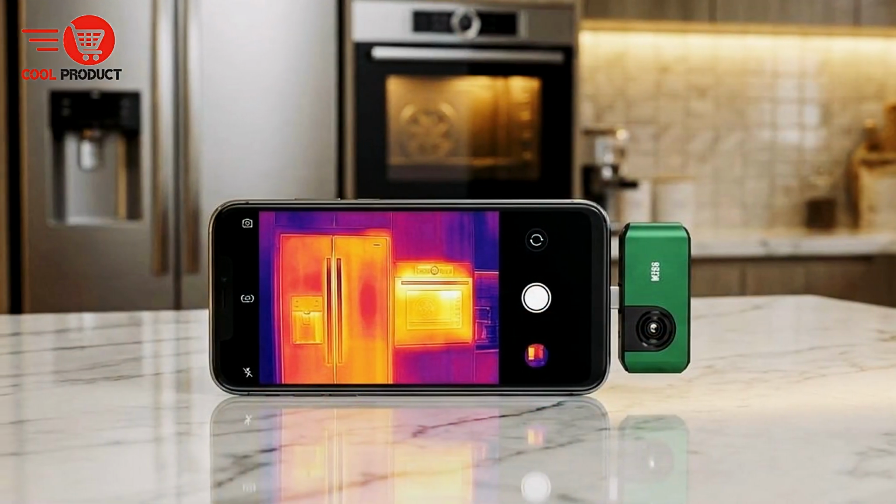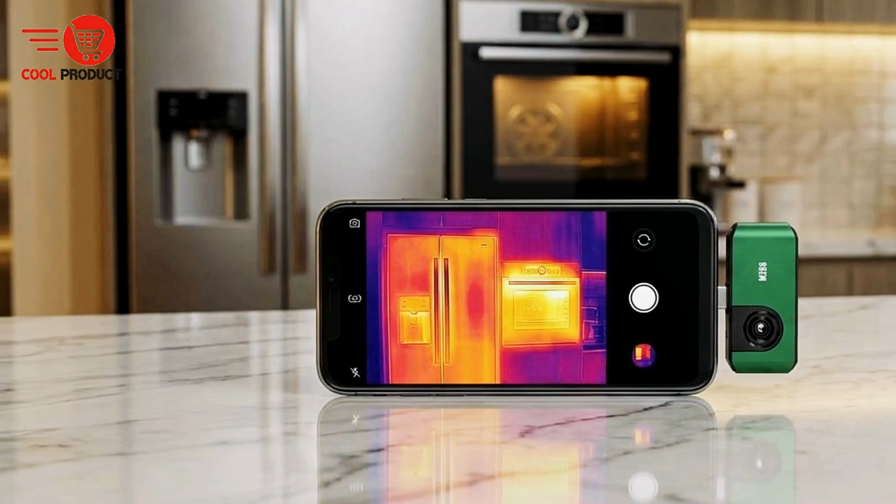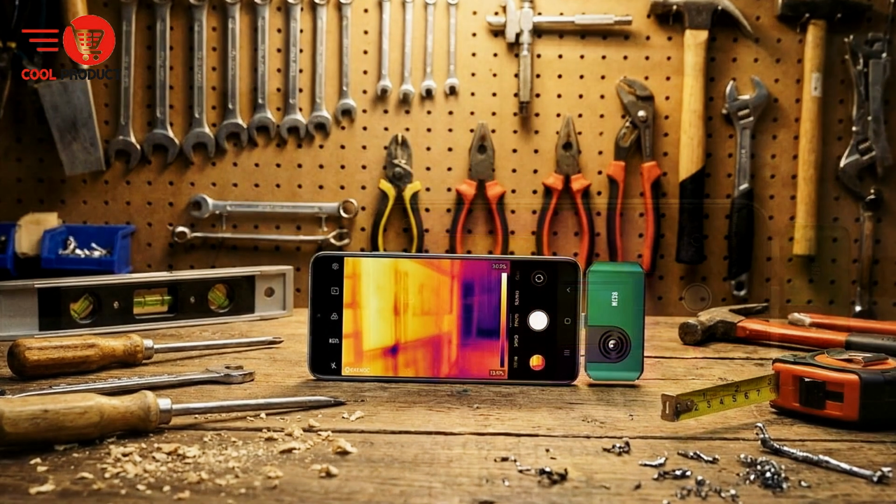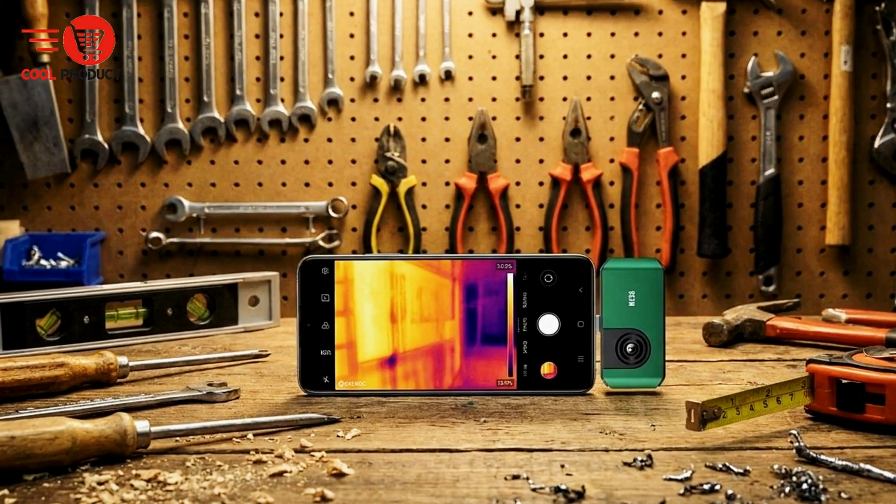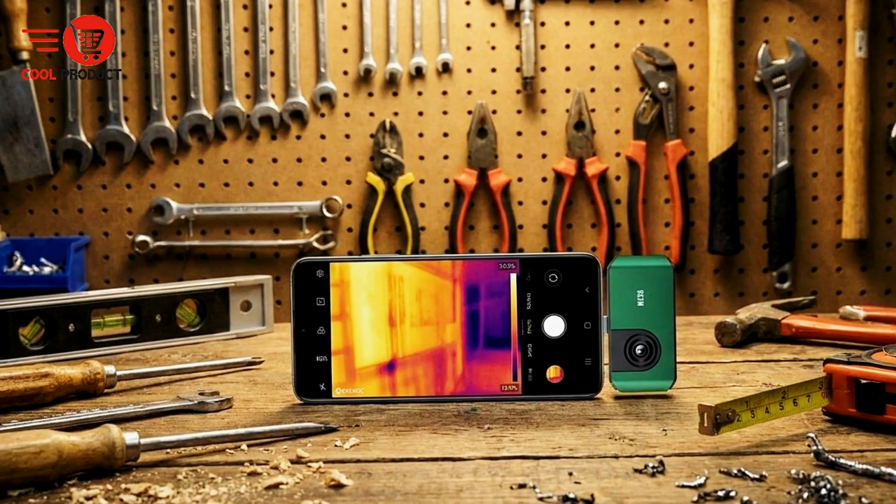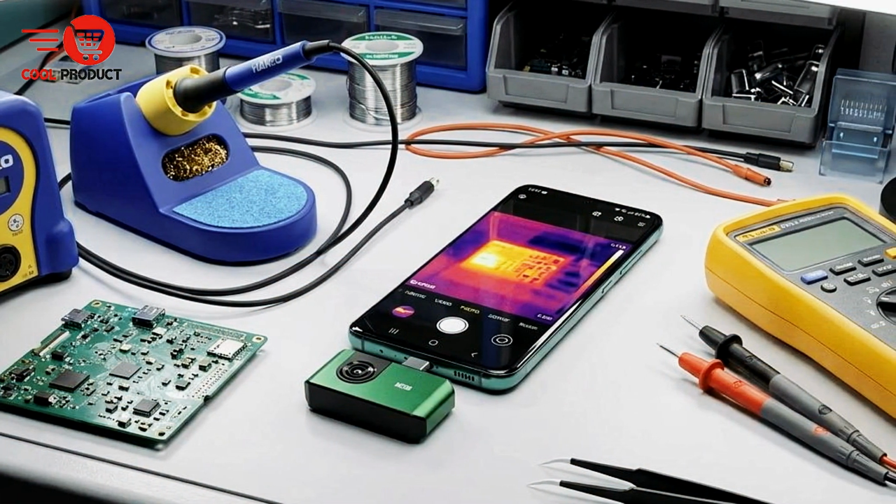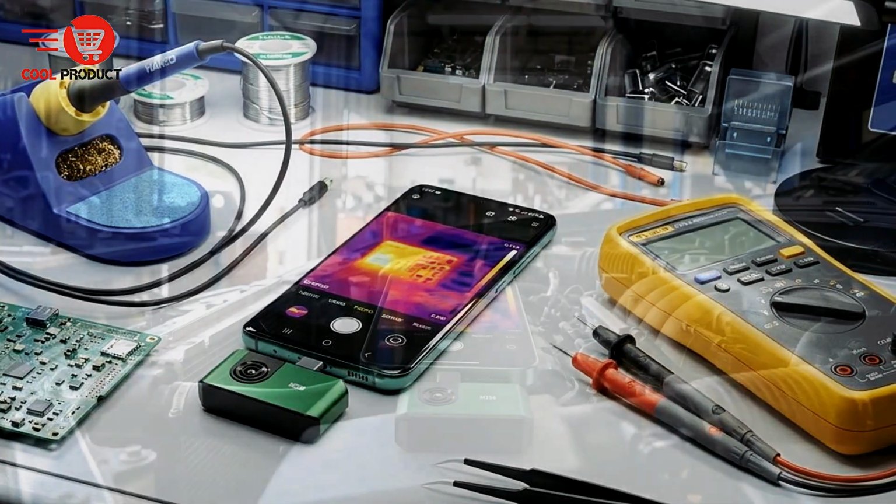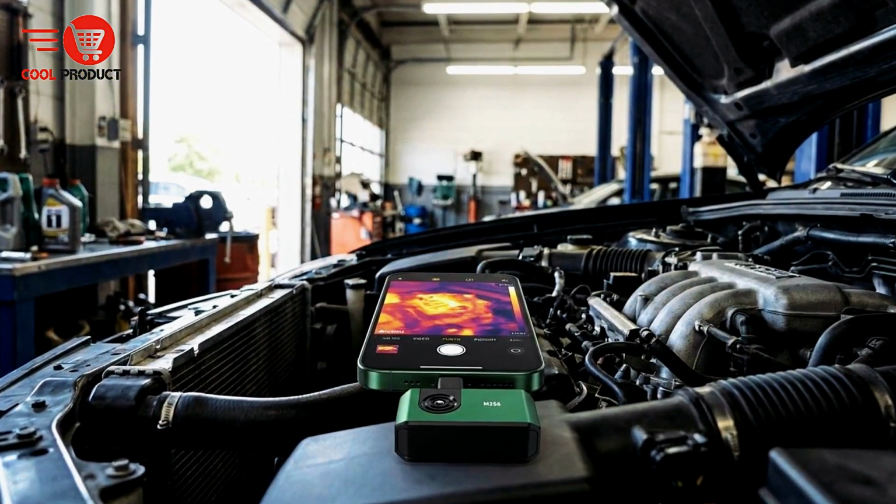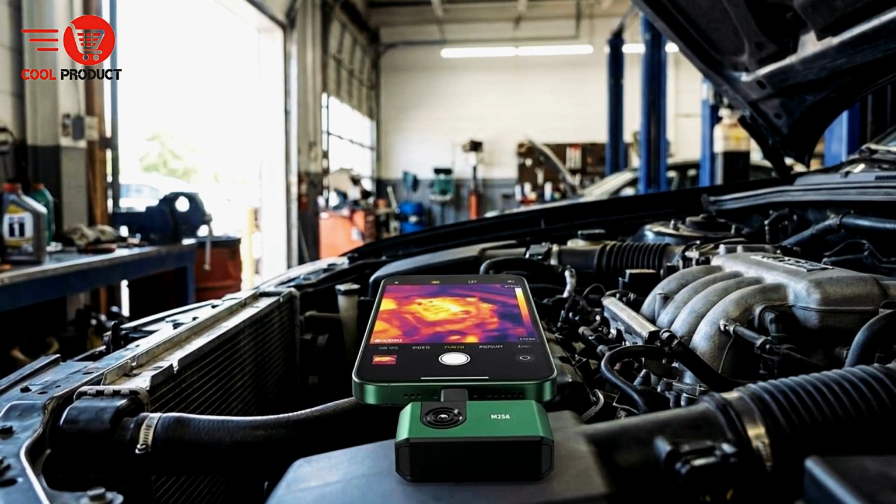Once connected, your phone powers the device, and with a low consumption of only 0.25 watts, it can run for about 4 to 7 hours on phones with 3,000 to 5,000 mAh batteries. That means longer inspections without worrying about extra charging. The Ampbank M256 supports a wide temperature range from -4 degrees Fahrenheit to 842 degrees Fahrenheit, or -20 degrees Celsius to 450 degrees Celsius.